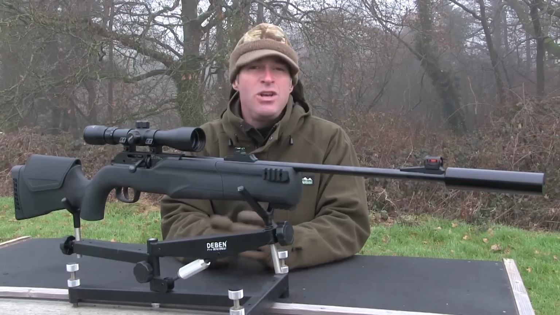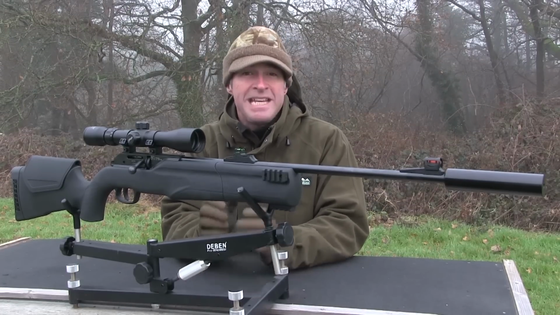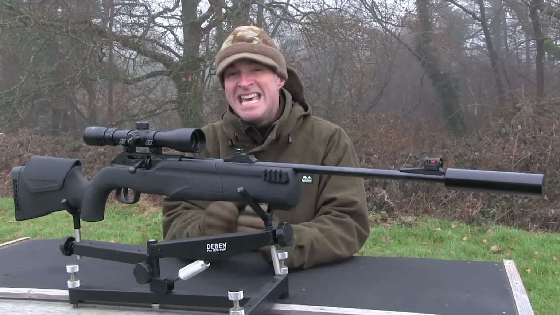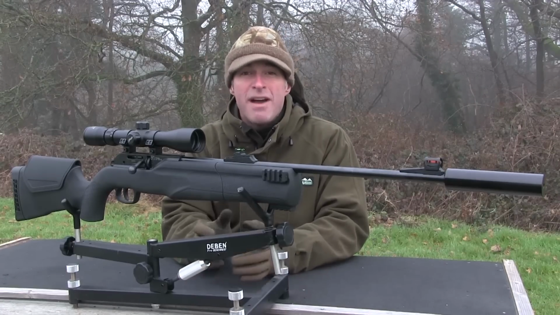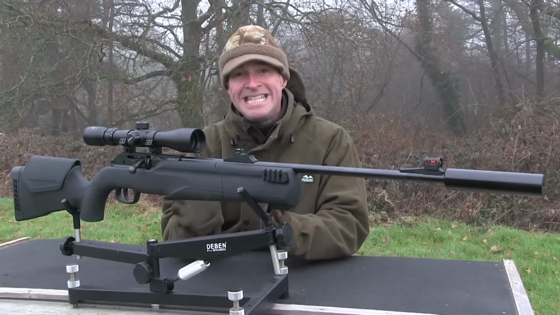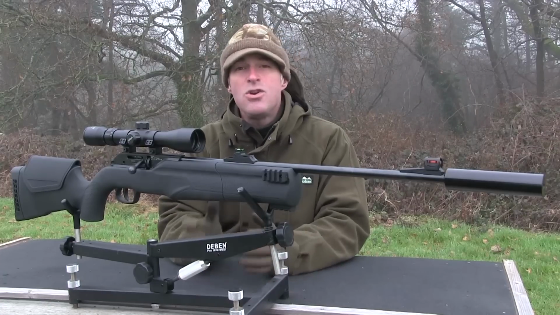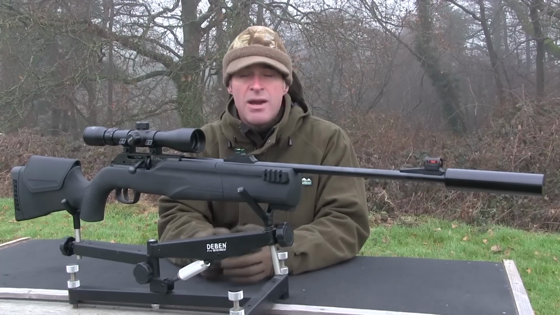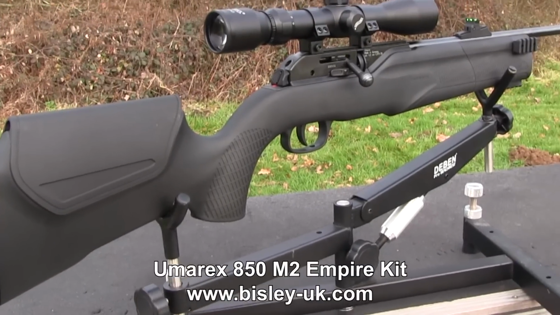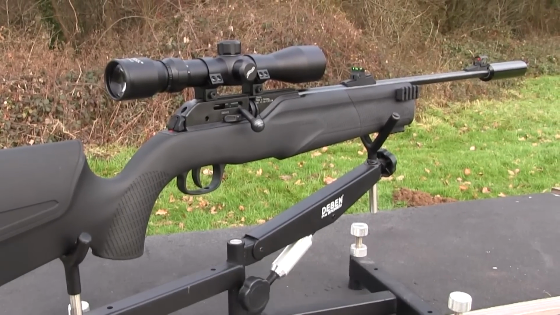We don't feature a lot of CO2-powered airguns on the show, but the Umarex 850 Air Magnum has always been regarded as something of a classic. This year it's had a serious revamp in the shape of the 850 M2 version. This is it in the Empire kit form. Distributed in the UK by John Rothery Wholesale, this recoilless airgun retails for £369.95 and comes with a whole raft of extras.